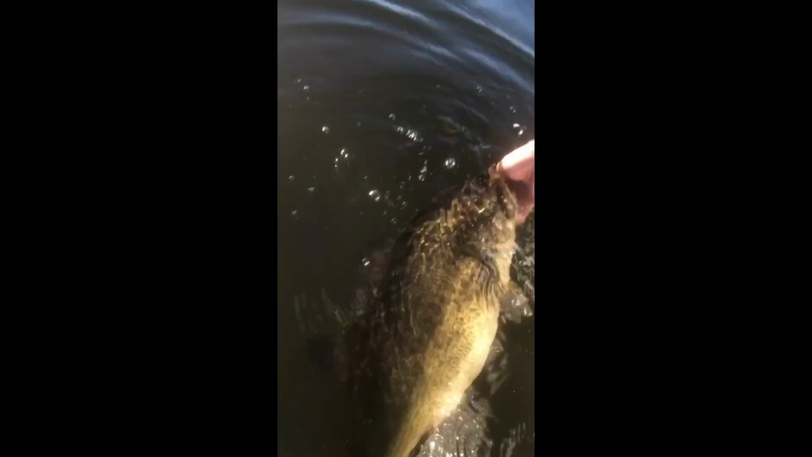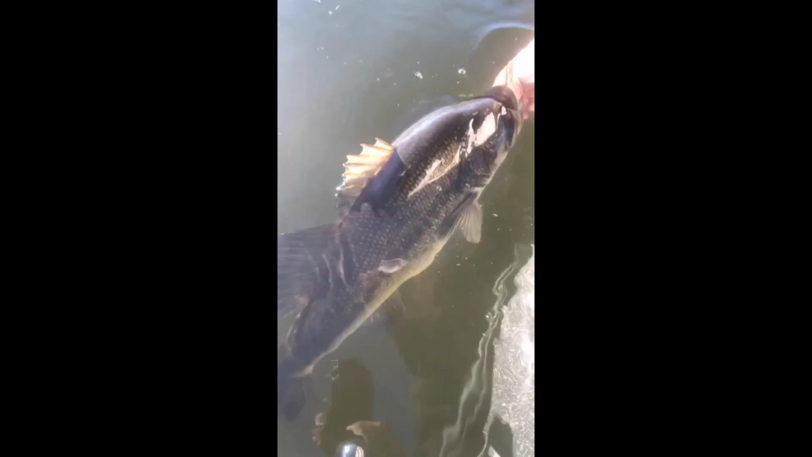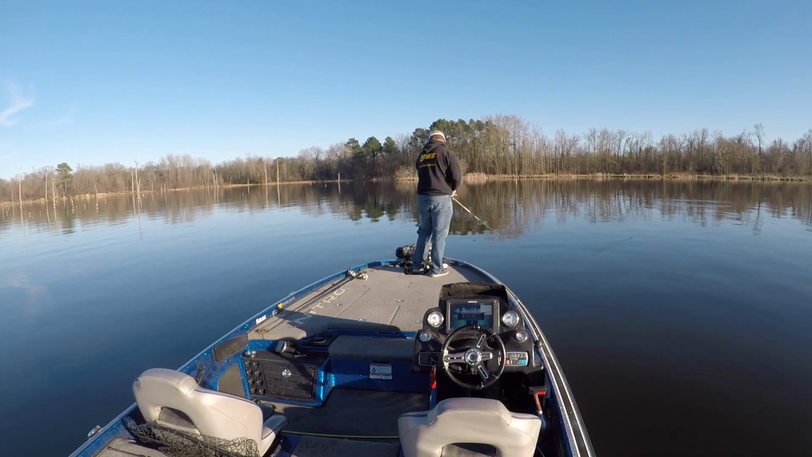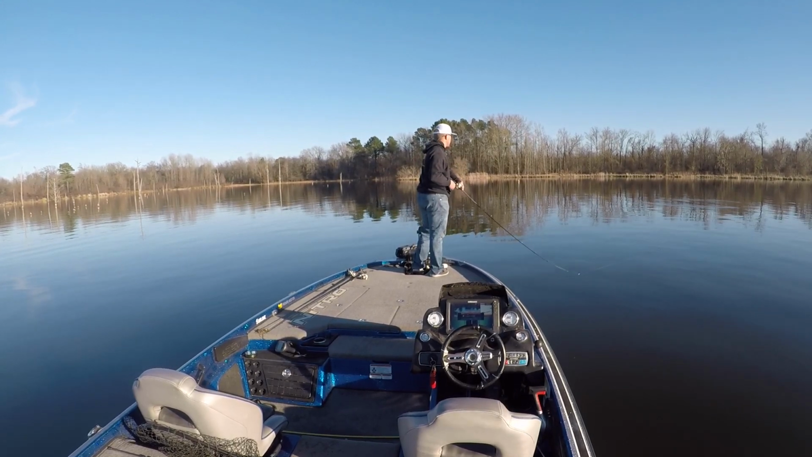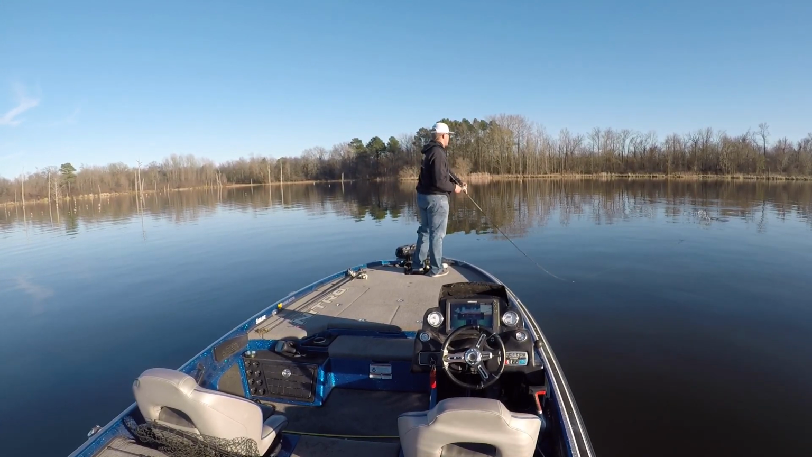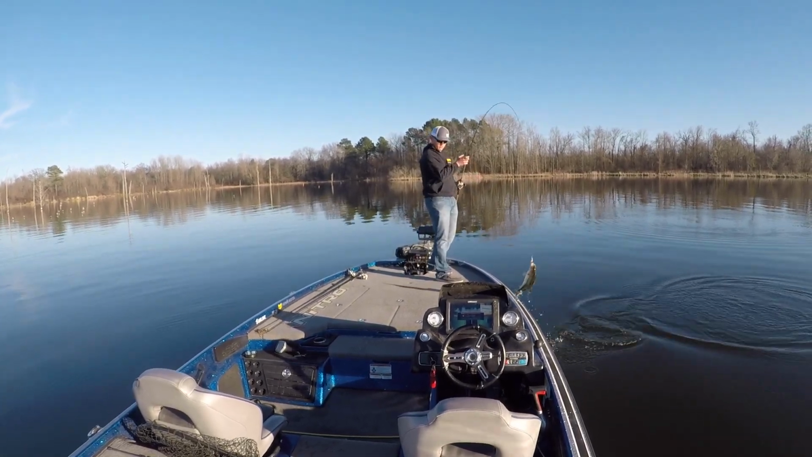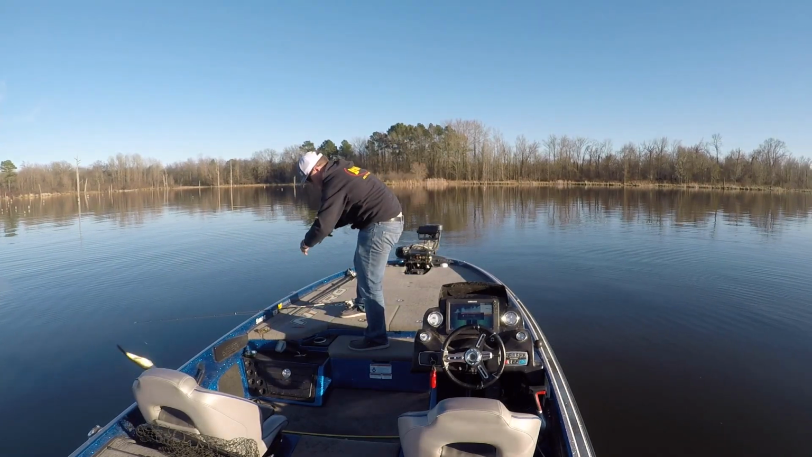Let it go. Out of all those fish I already caught, that's what the big limit came out of. It was 2 almost 9-pounders, a 6, a 5, and I can't remember how many 4-pounders I caught, but my smallest one was about 4.5.